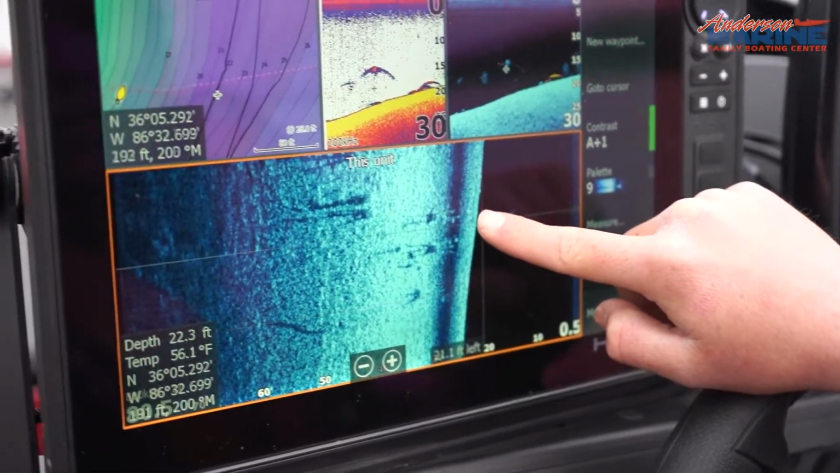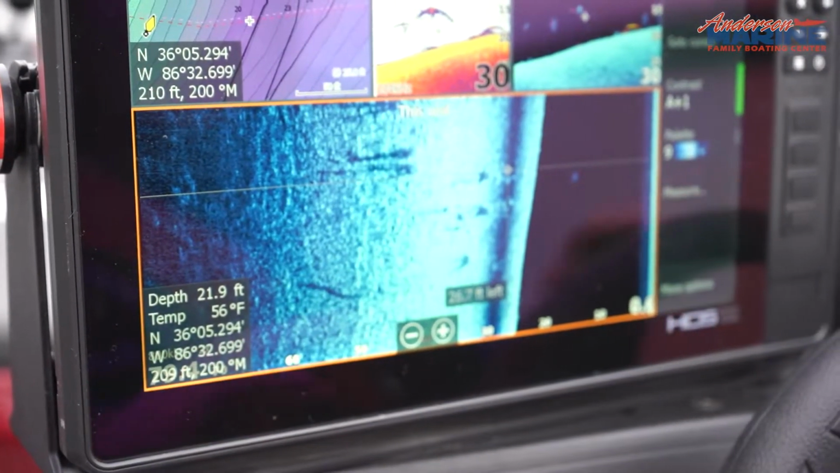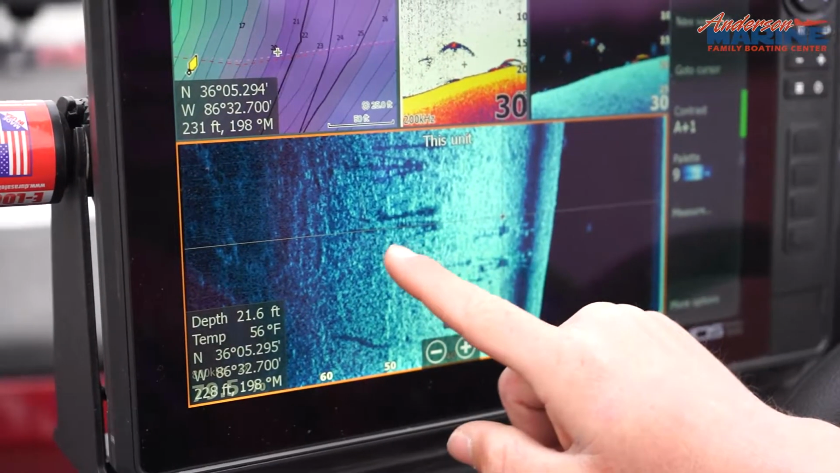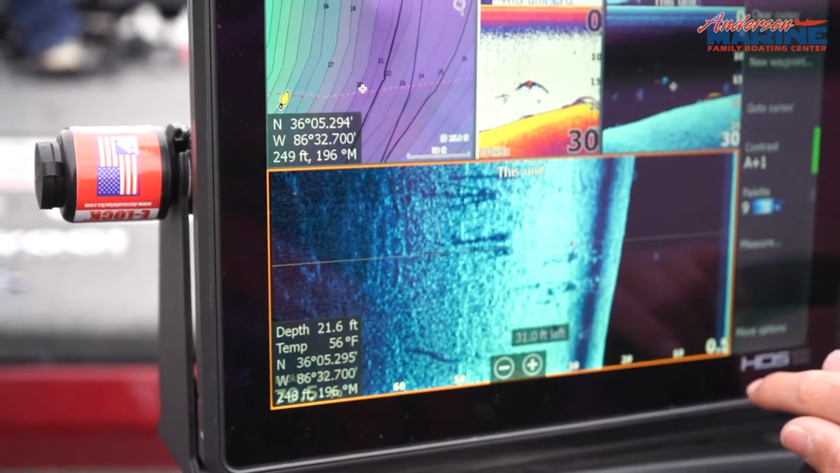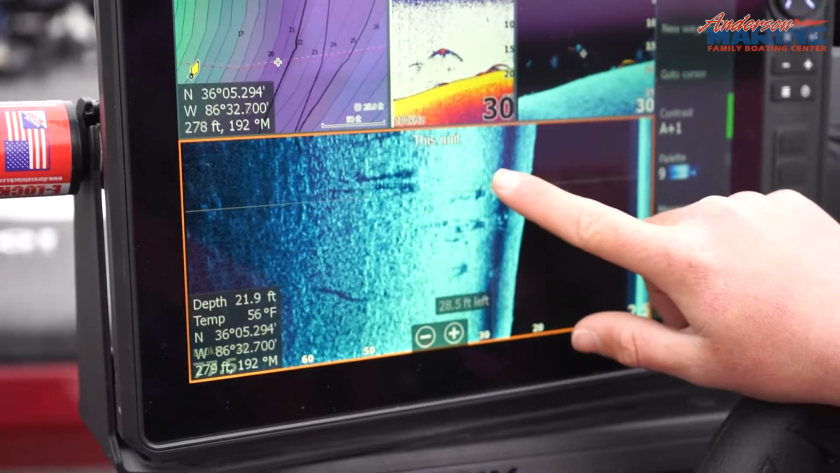Also back here on the side imaging, you can see the trees. Since side imaging is throwing sonar off the side of the boat, it's going to create a shadow. And what you see here on this harder bottom, which is rock, it's going to make the return a lot brighter. That makes it hard to see individual fish, but what you can see is shadows.